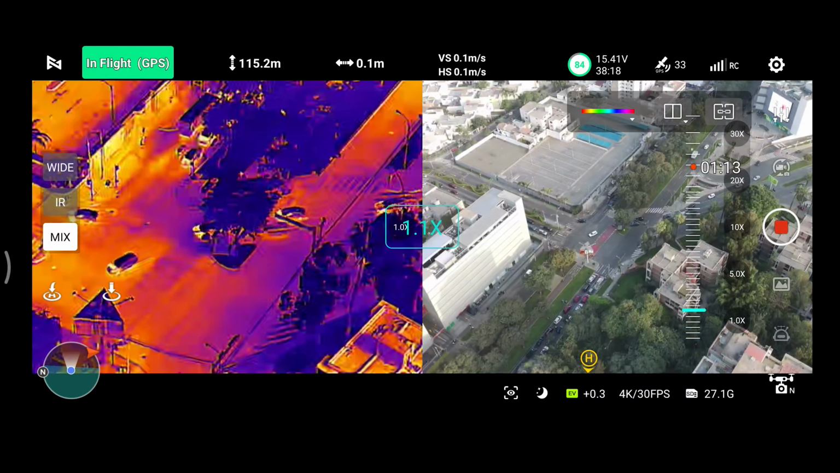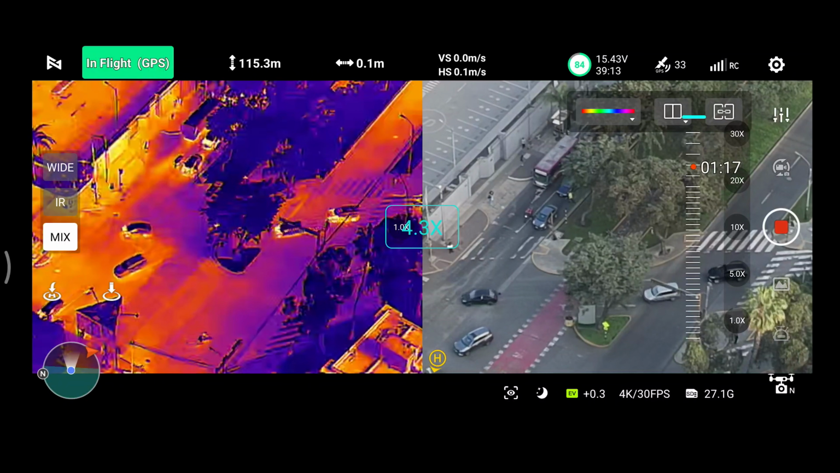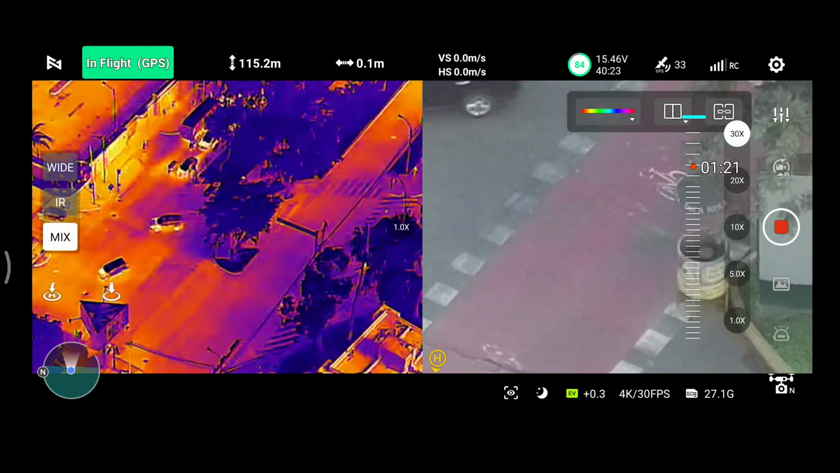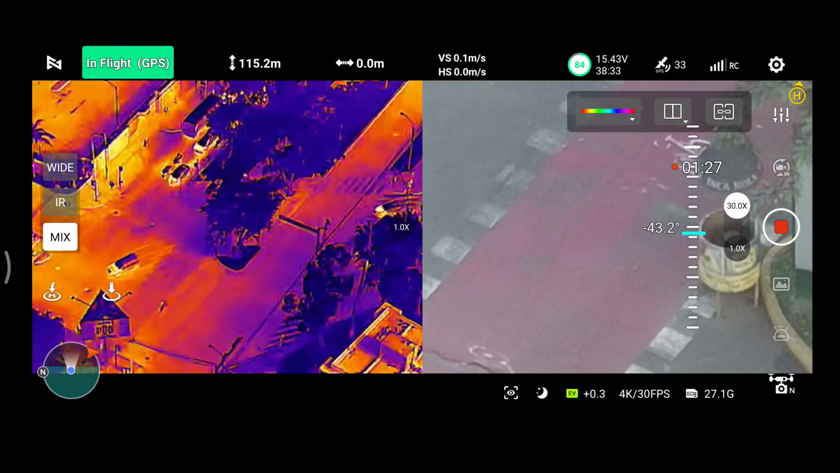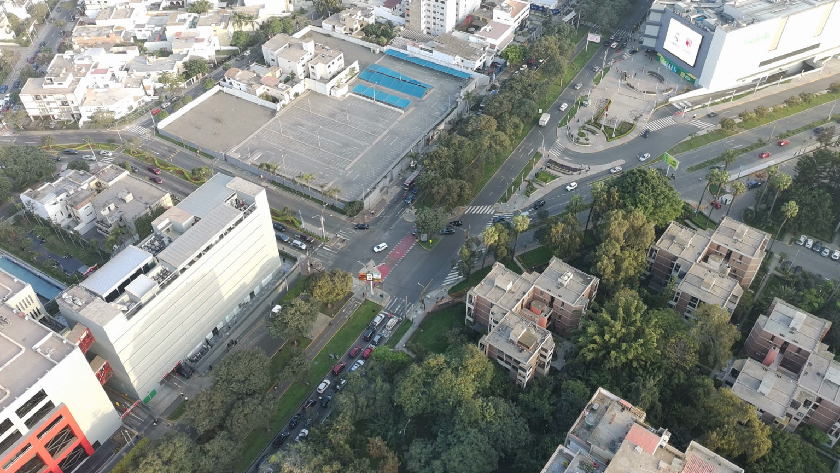It also has an incredible 30 times hybrid zoom. This line of sight I'm looking at right now is 250 meters away. So now let's see a few crazy examples of what this camera is capable of. 250 meters.